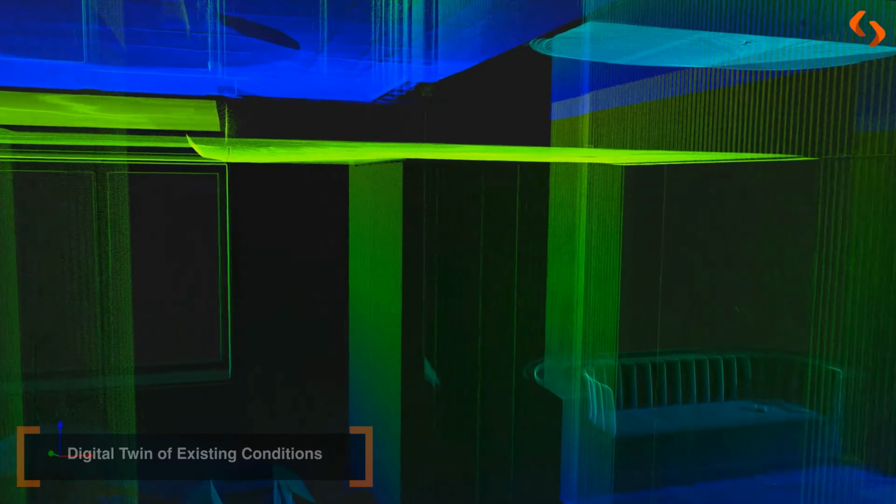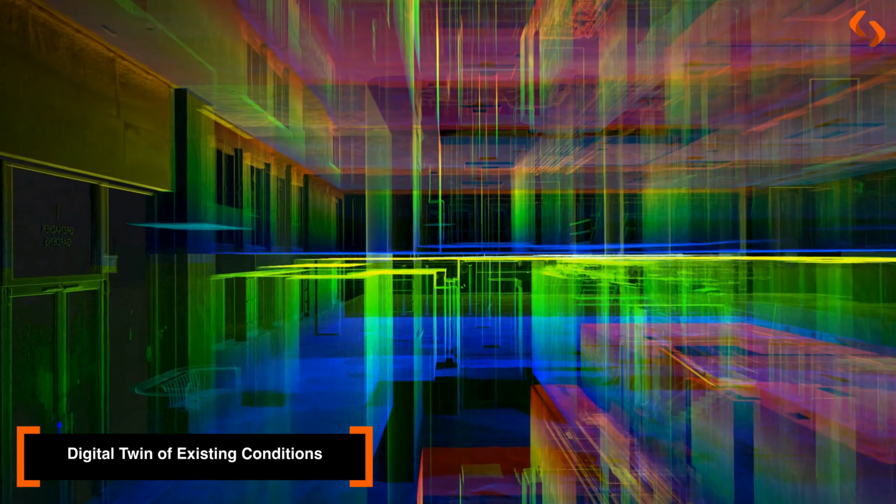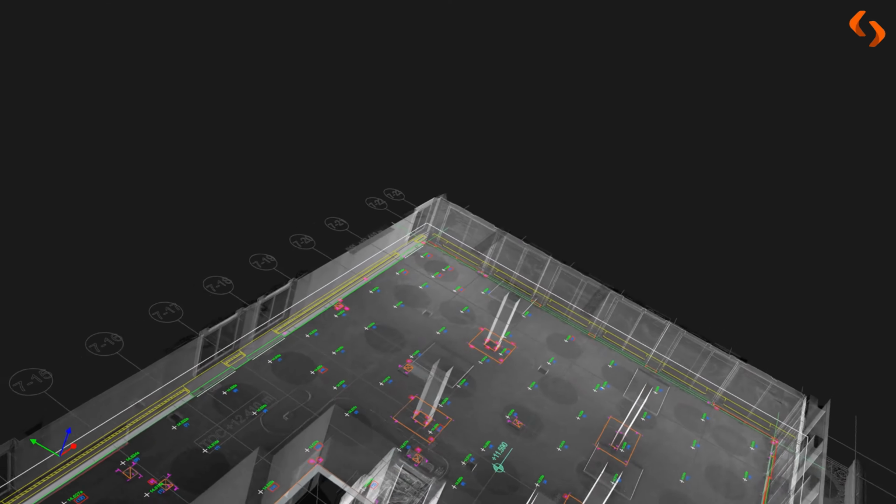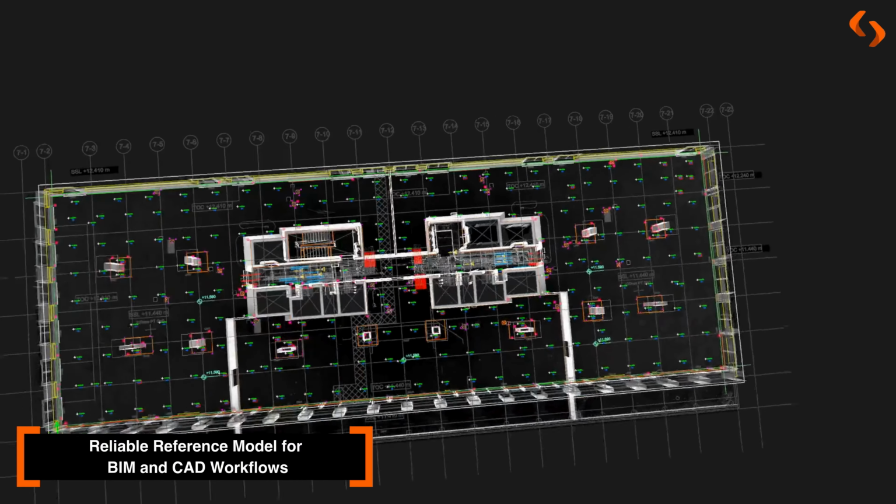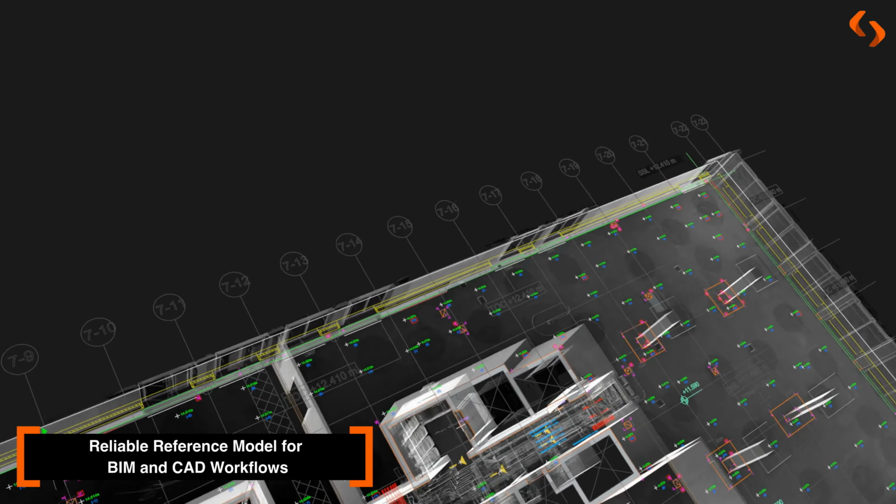All spatial information is brought together in a single digital environment, making it easier for different teams to work from the same source of truth. Architects, engineers, and consultants can review the model, take measurements, and coordinate their work with confidence.